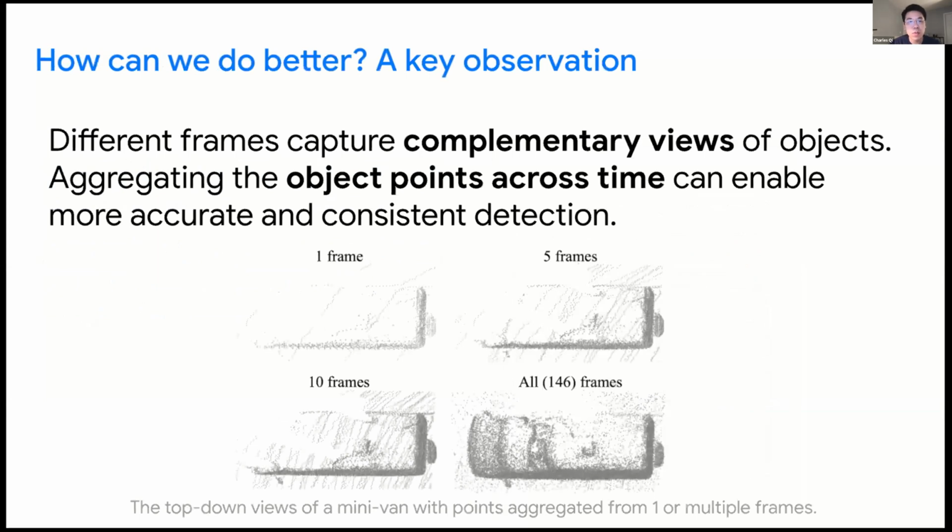So why can we do better in the offboard scenario? Well, most existing 3D detectors only use point clouds from a single frame or a few history frames as their input. We notice there is much more information in the sequence data. Different frames capture complementary views of the objects. If we aggregate the object points across time, as the figure shows, we can get much denser point clouds and